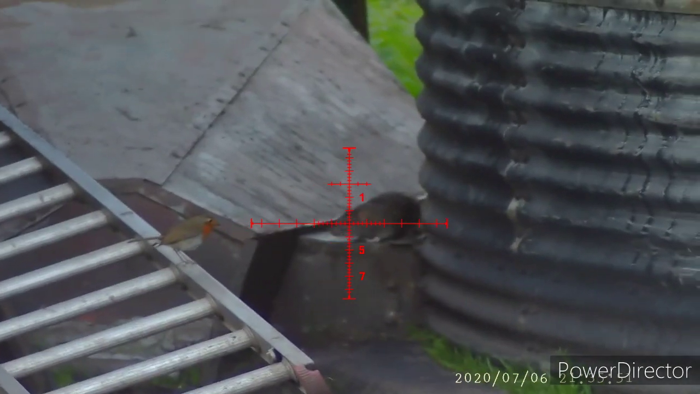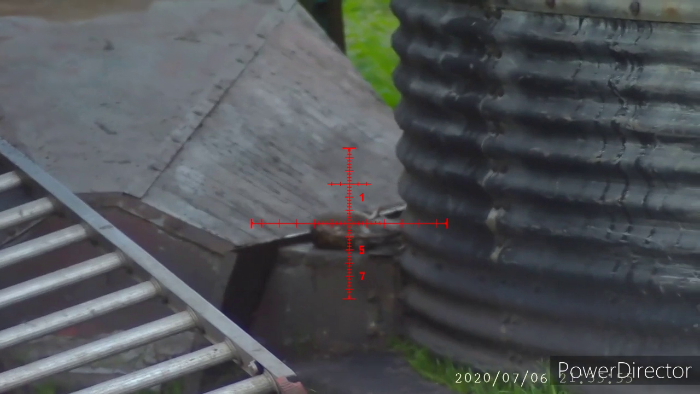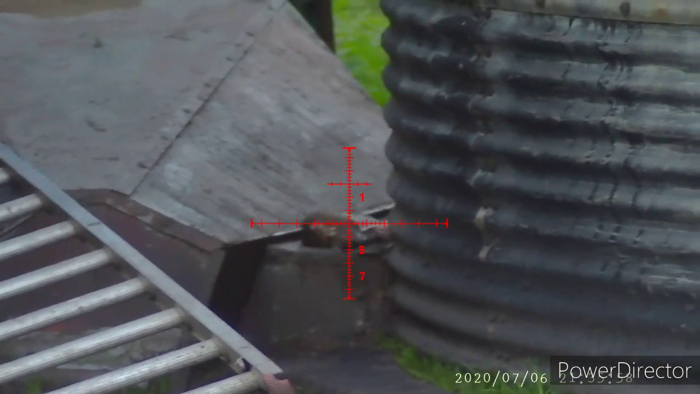In this next recording, Kane assures me that he was watching the robin. There was no rat there at first, and the rat actually appeared from the back of the silo before he dispatched it.